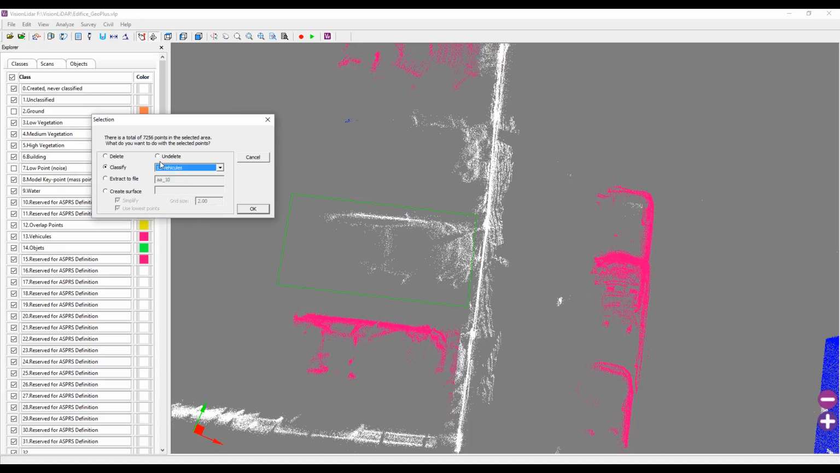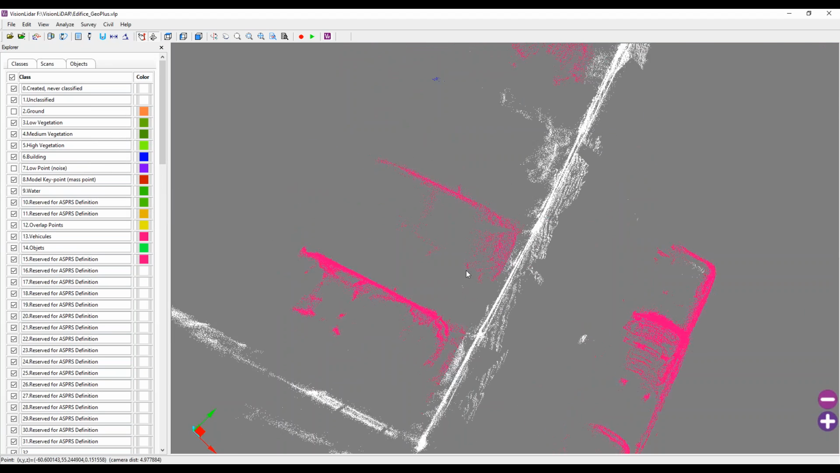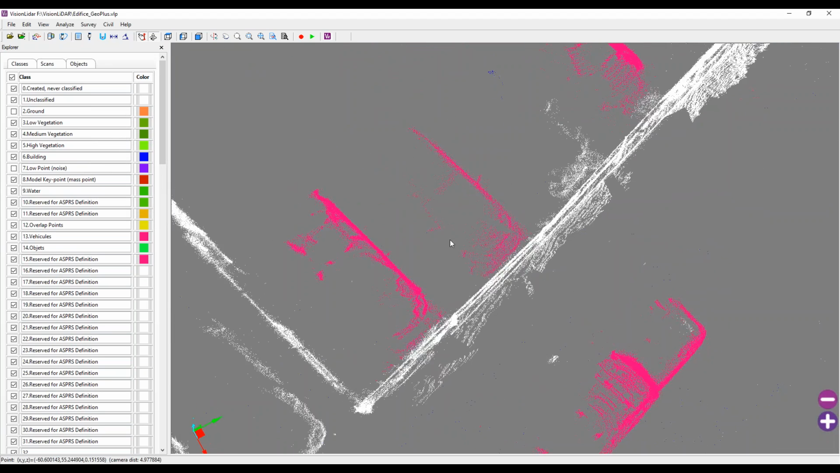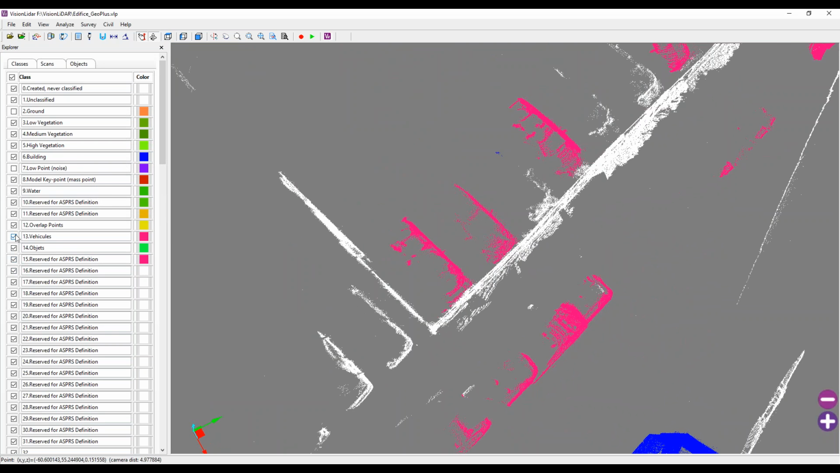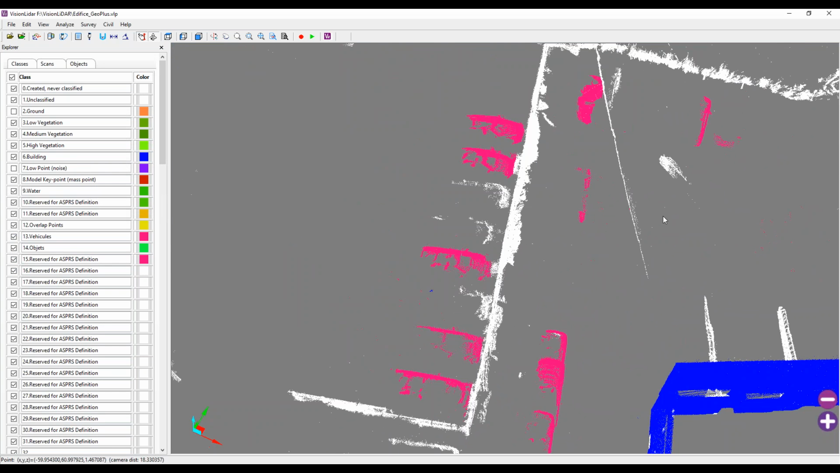I'm going to reclassify these to class number 13. The software is going to send all detected points within my given area and classify them to the vehicle class, as you can see here.